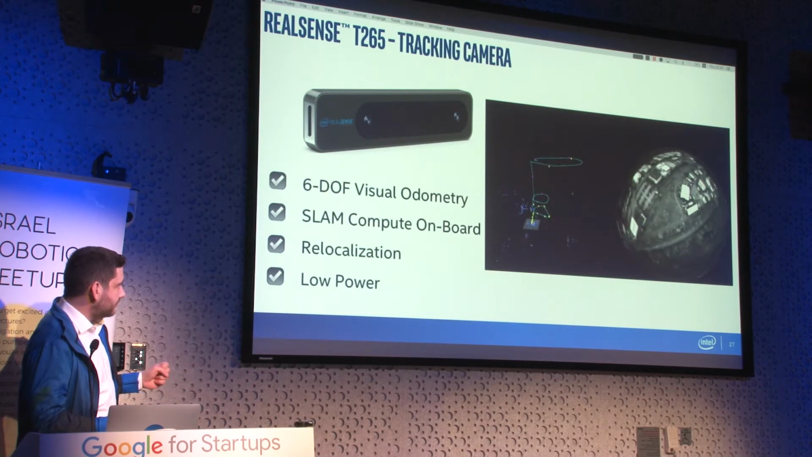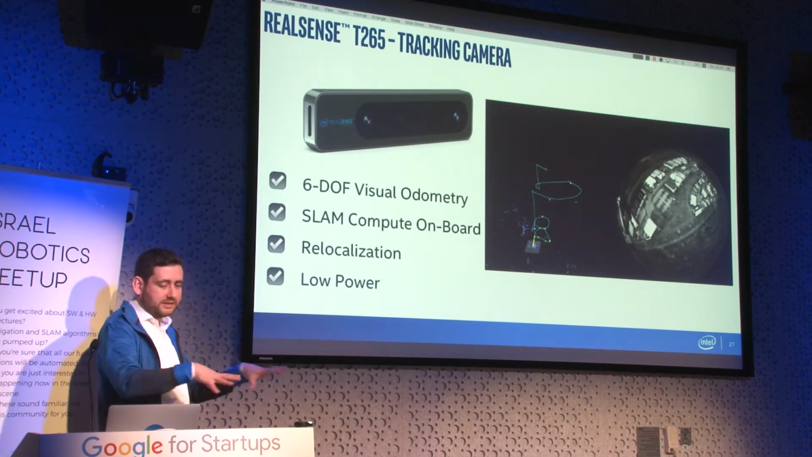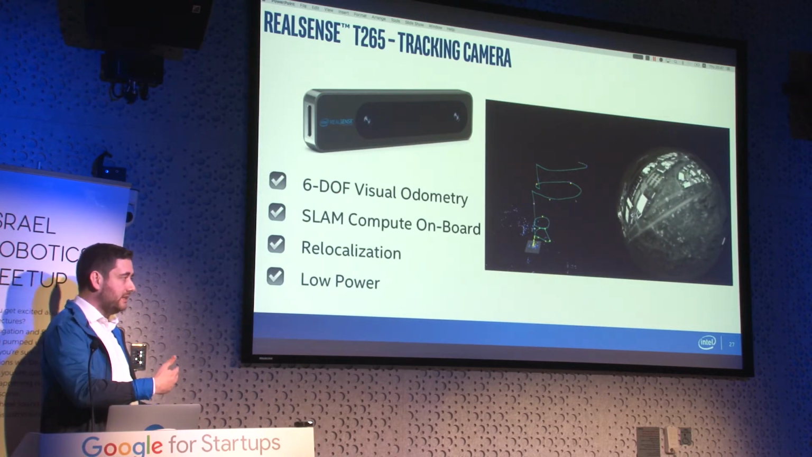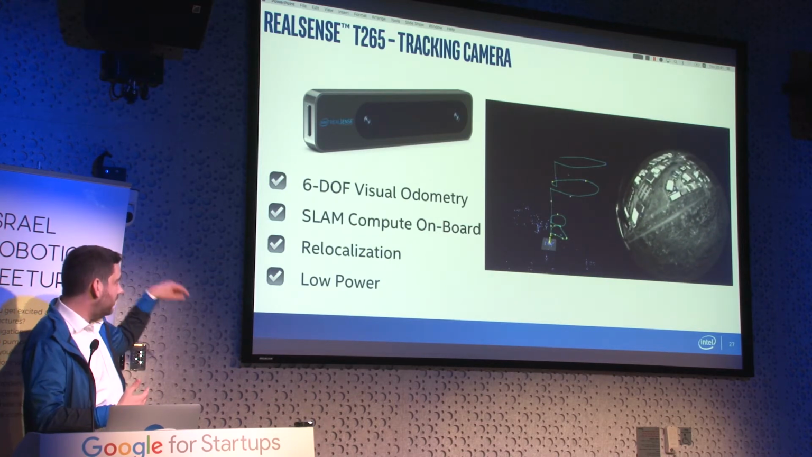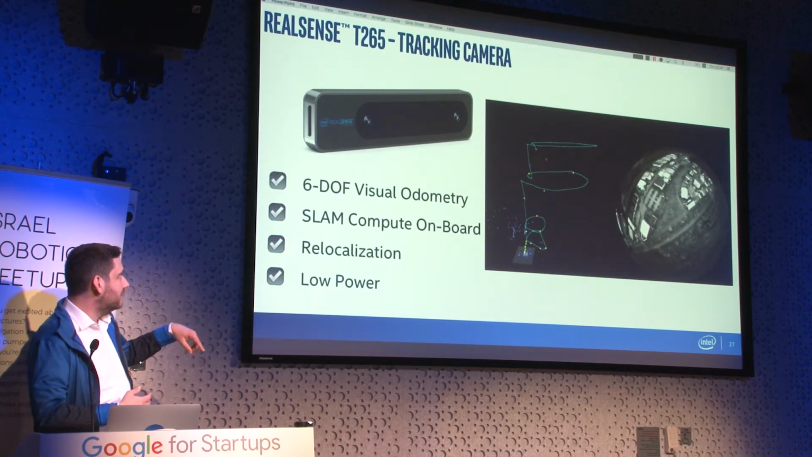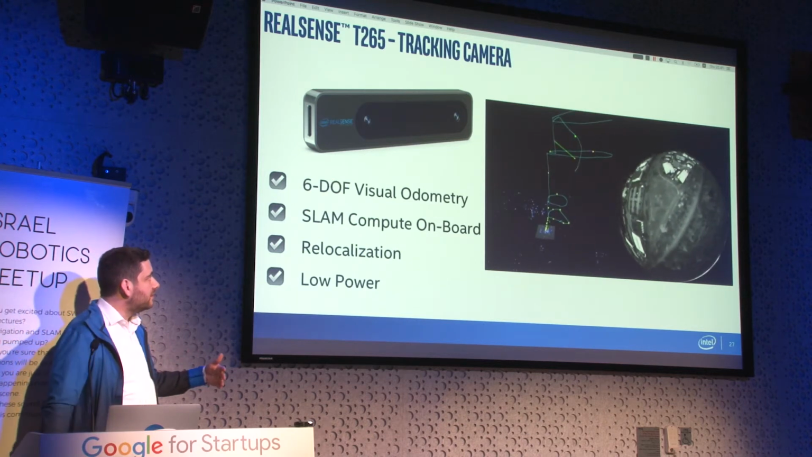So this is pretty much how it works. It's constantly mapping the visual features in the scene and reporting back the 3D position. And once it goes down for landing, you can see the performance and the loop closure and all that.